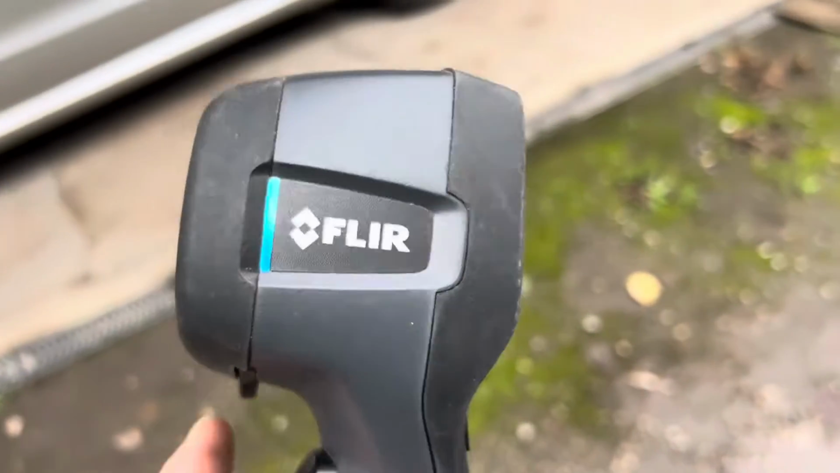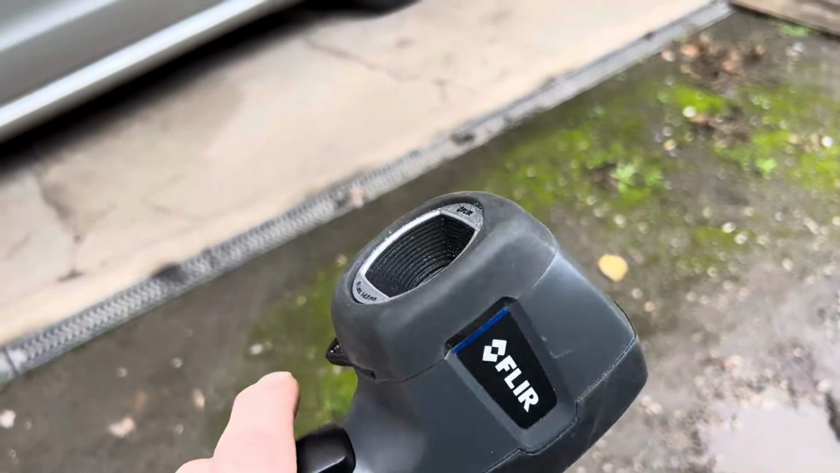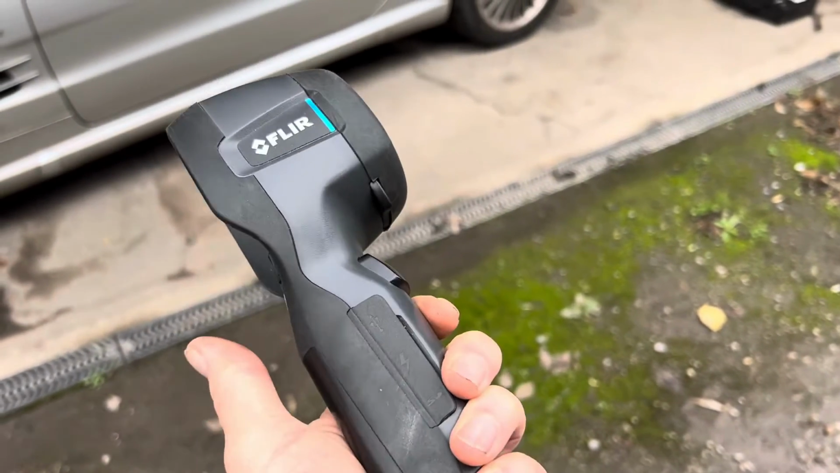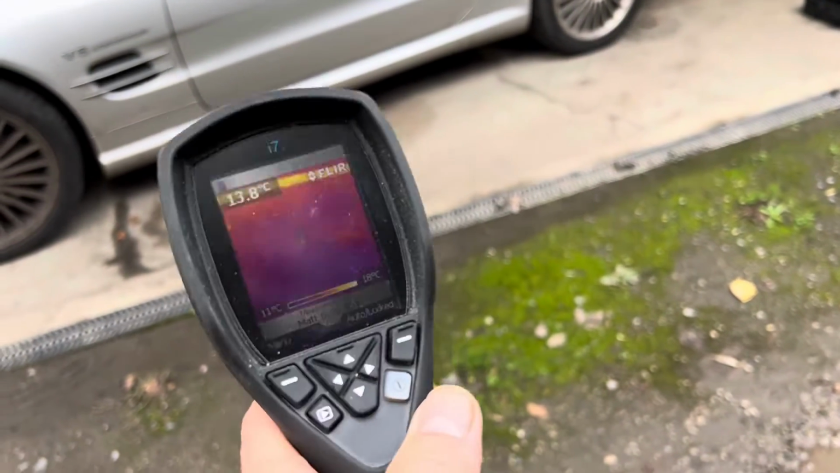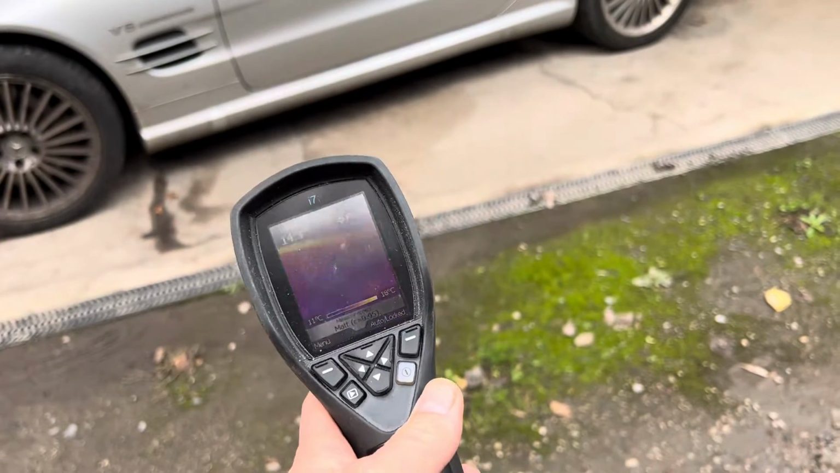I did mention this before. This is just a thermal imaging camera that I've borrowed, but it's a very, very quick way of finding a battery drain on your car, because if there's any power or energy going through any fuses, this will tend to pick it up pretty quickly, because that fuse will be slightly warmer than other fuses.